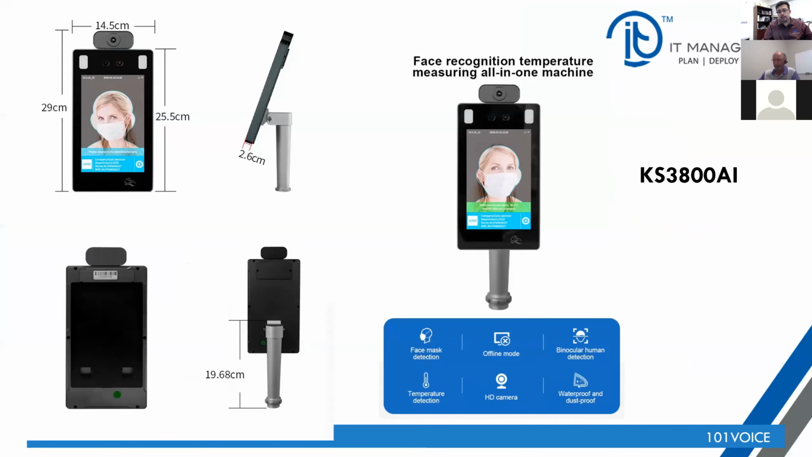Now, the KS3800 AI is our kiosk model. It can be mounted on a wall. It can be mounted on a stand, which I have an example I'll show you, and it's capable of also being desktop mounted, so you can leave it on an entrance table or lobby, depending on your setting.